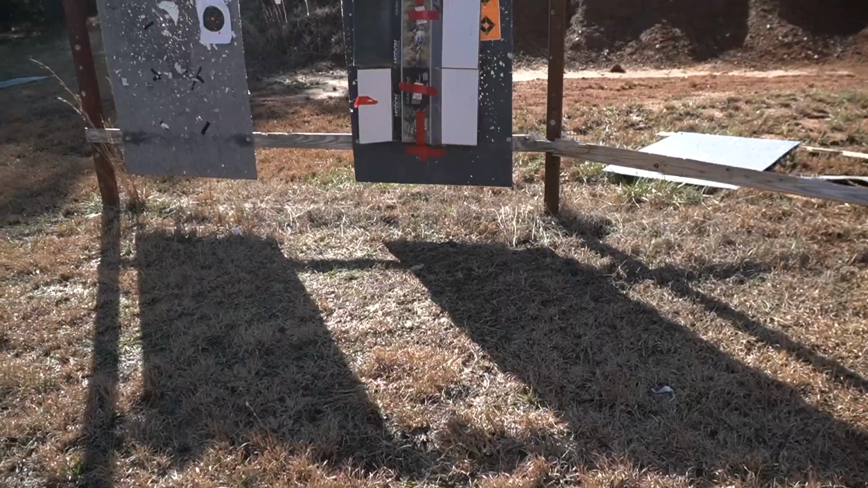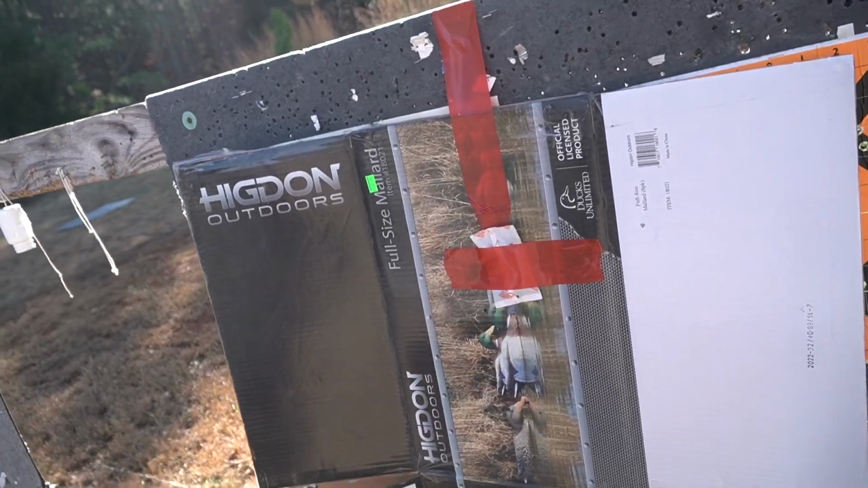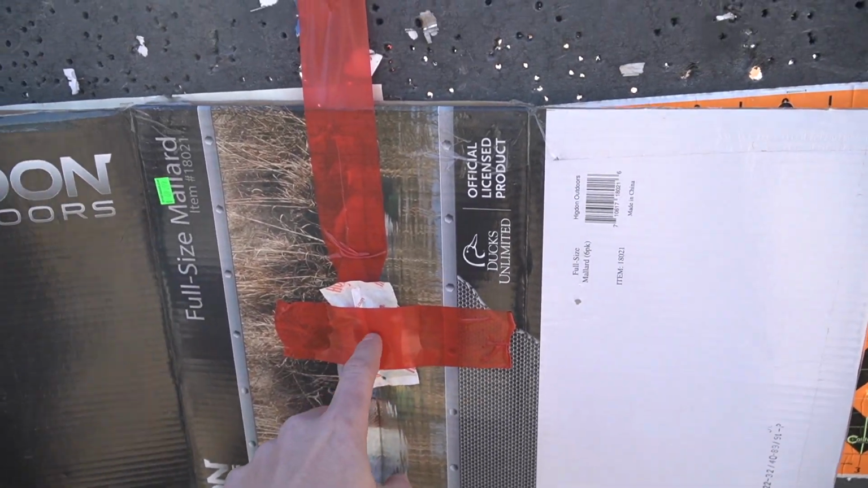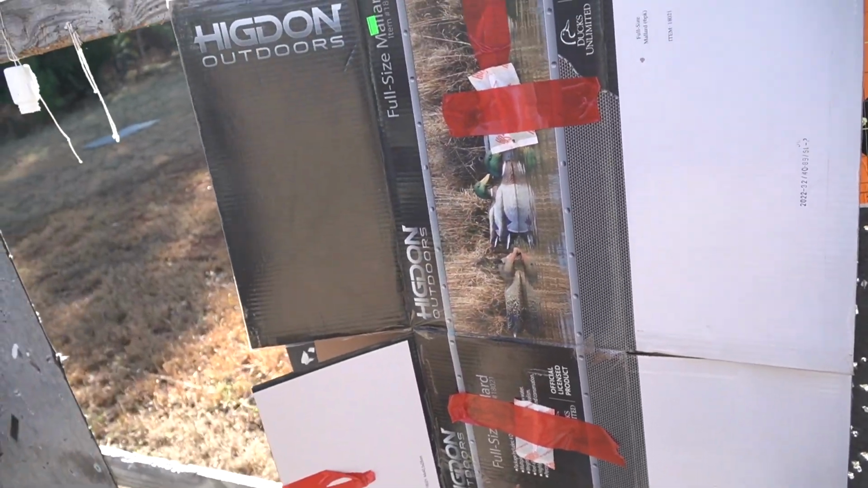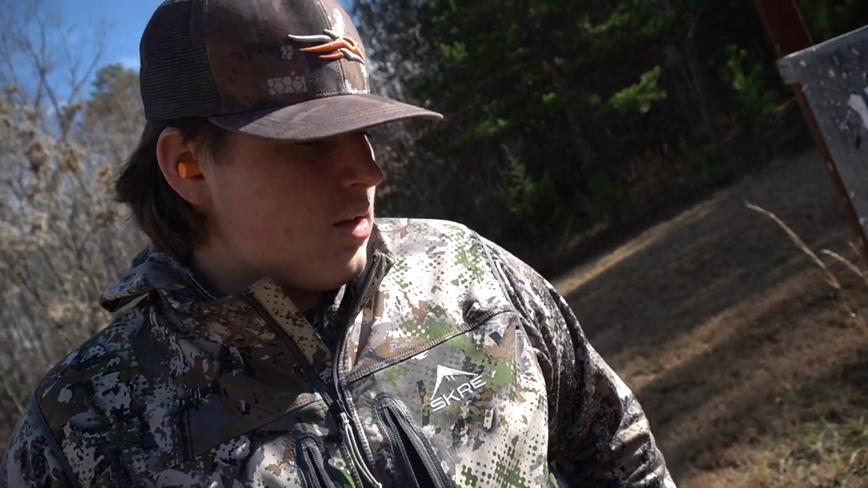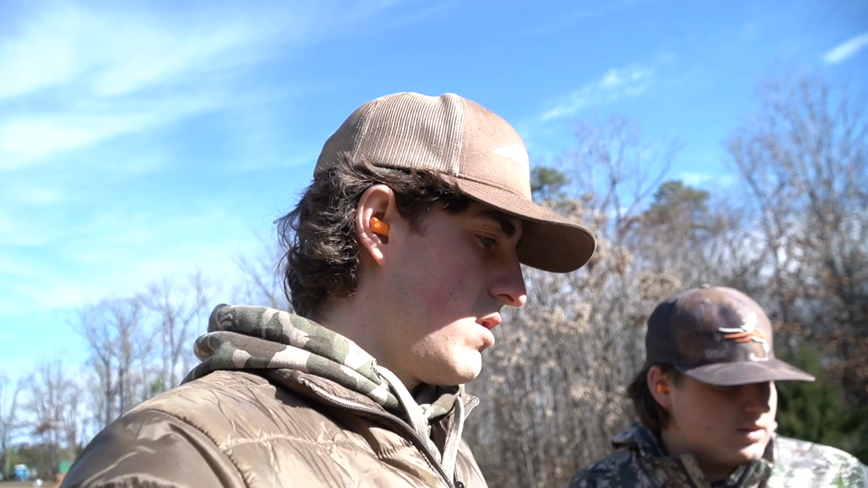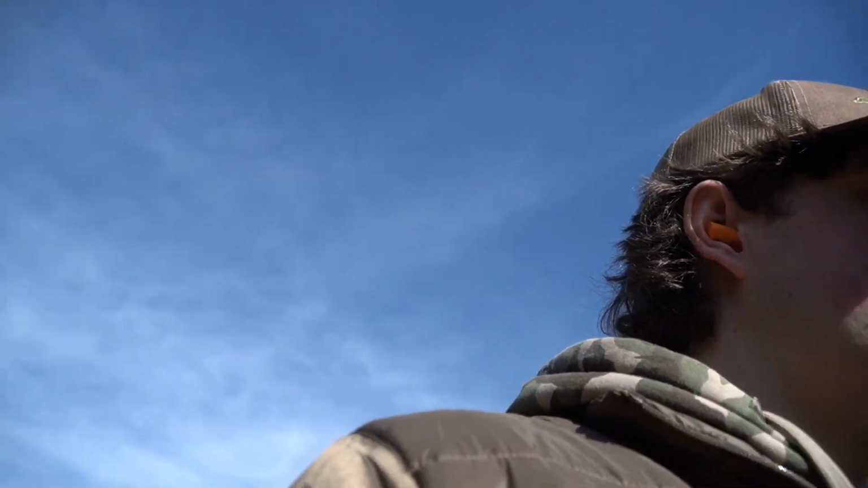Let's go check it out, see what we got at 100 yards. So here and here is mine, aiming right there. High again. Really high. Alright, so now let's move it. So mine was low, wasn't it low at 50? Yeah. Unless this is you and that's me. I don't know. Yeah, this is definitely mine because it's bigger.